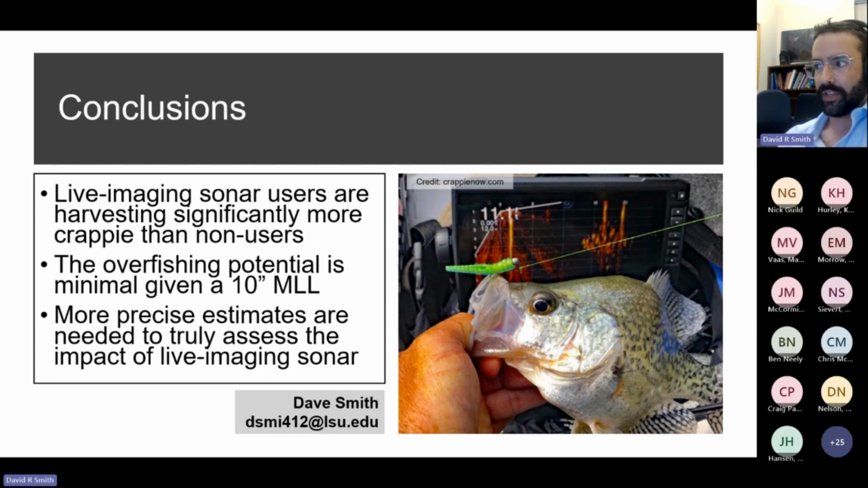We didn't see those increased harvest rates with those other species. So there's still a lot to unpack and go through with this data, and some interesting questions, especially with gar and paddlefish and catfish.